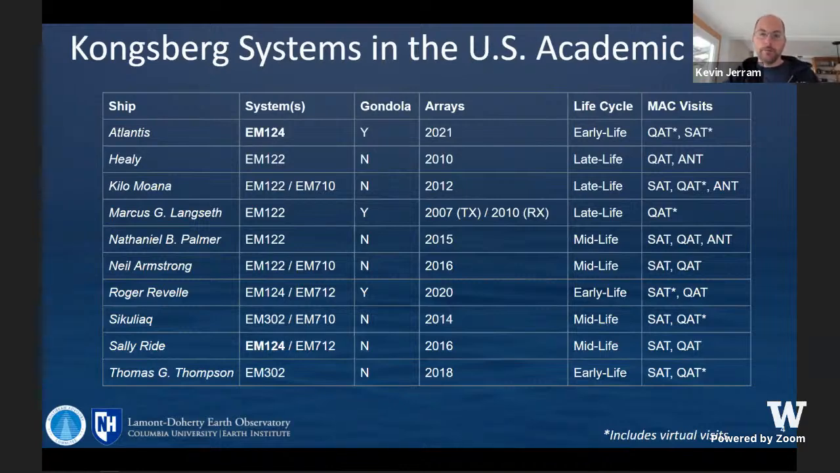Here's a quick overview of the different types of support we provided to the different ships since the MAC was founded. And the stars indicate cases where we've provided remote support for a certain kind of test. This also lists the ages of the arrays or when they were installed. So there may be some systems out there that we should start thinking about array degradation and replacement.